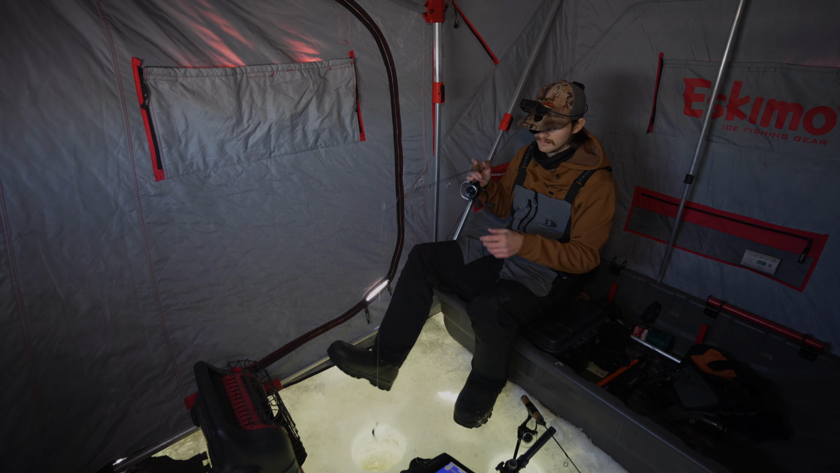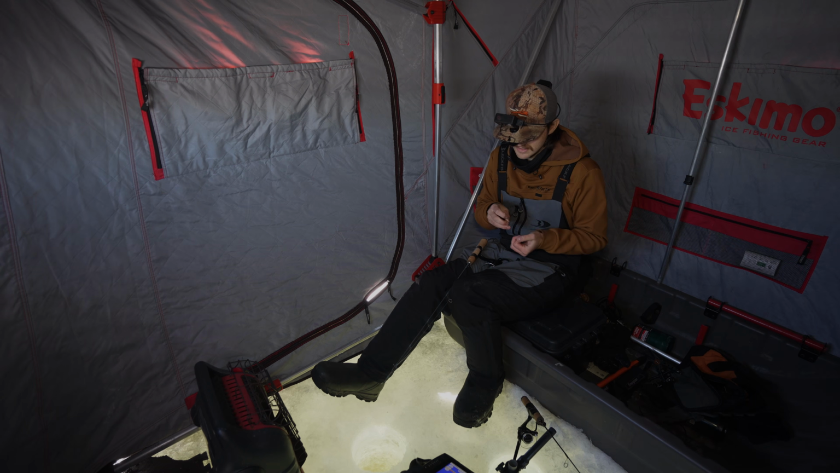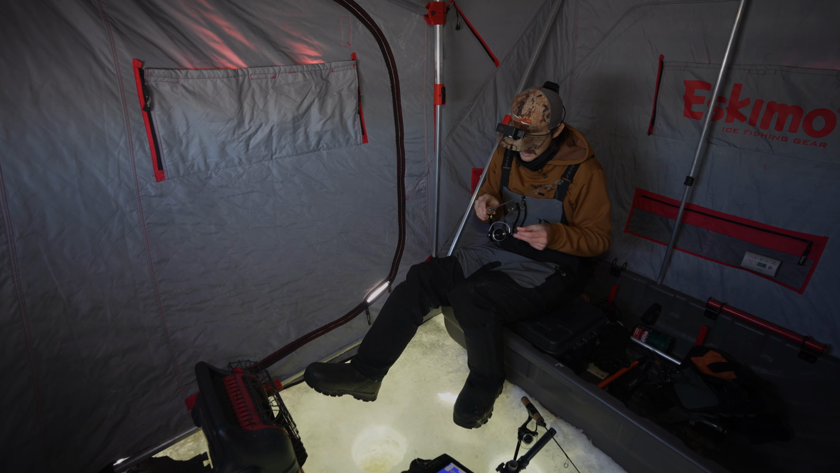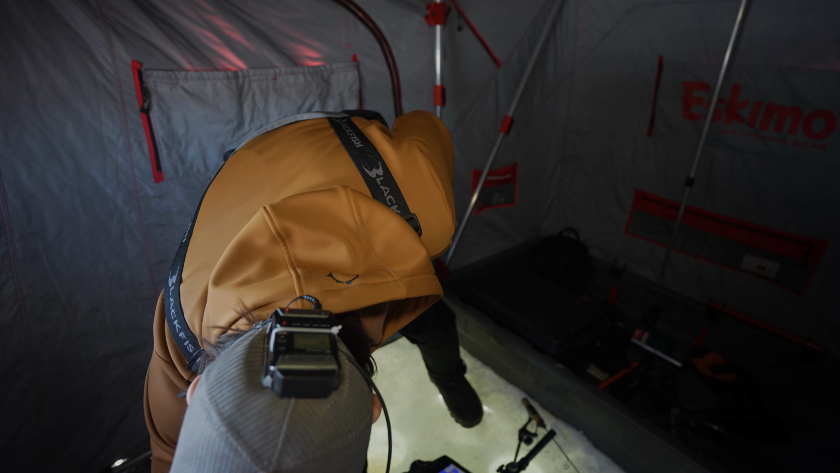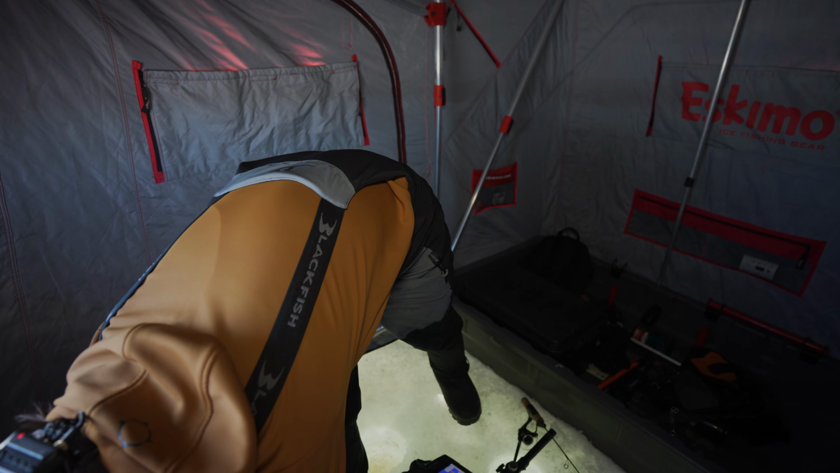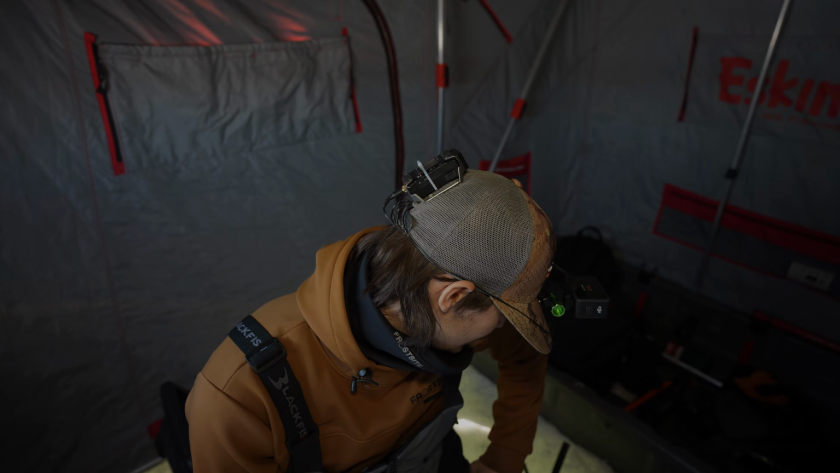I gotta start packing up. I've got about 10 minutes until it starts getting super windy. The closer we get to dark, the more windy it's gonna be. And it is, it's about to be unbelievably windy. I gotta get out of here. I'm gonna start getting everything all packed up here.